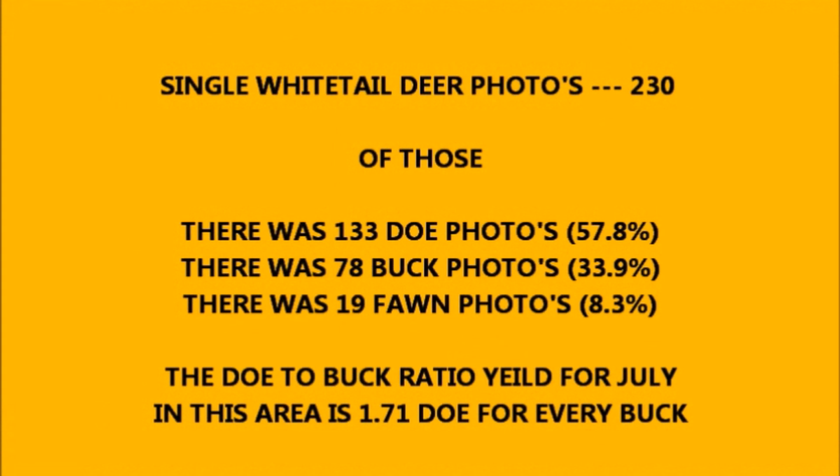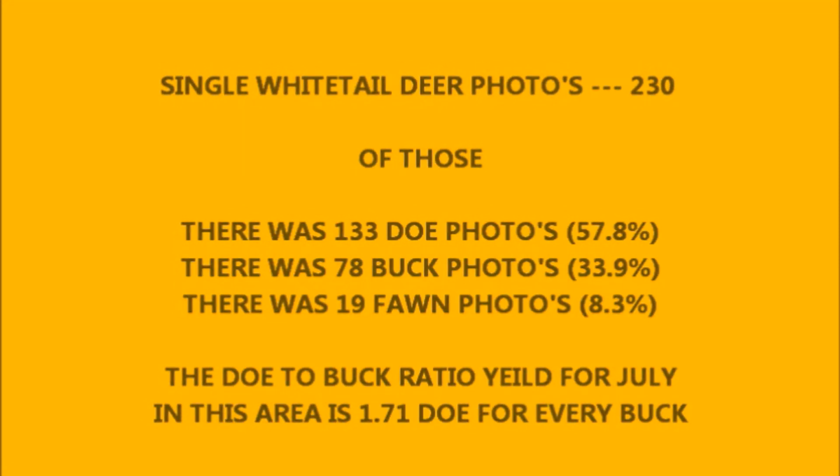Now, there were 230 single deer photos from the 3 trail cams. And of those, there were 133 doe, or 57.8%, 78 bucks, or 33.9%, and 19 fawns, or 8.3%. So the doe to buck ratio for July in this area is 1.71 doe for every buck.